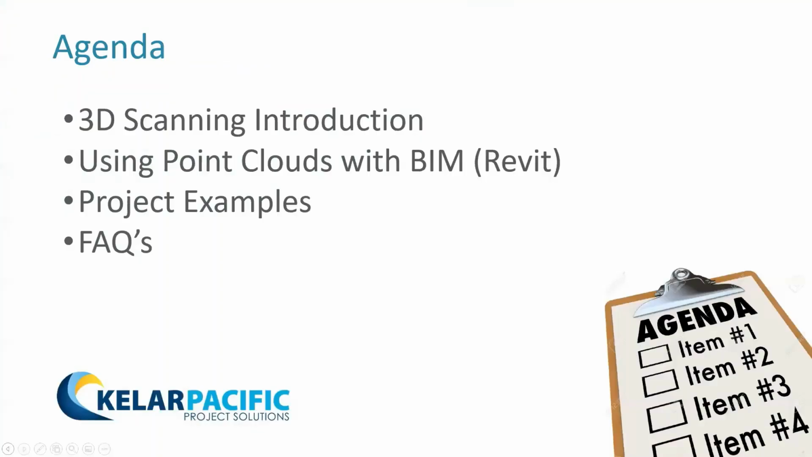There you go. All right, so here's the agenda. We're going to do a quick 3D scanning introduction. Then we're going to get into the techie part, using point clouds with BIM. We're going to show a couple of project examples, and then hopefully we've got some leftover time for frequently asked questions, or actually real questions. MJ mentioned that if you have questions, you can write them in the pane, and then maybe Ben can help us moderate those questions at the end.